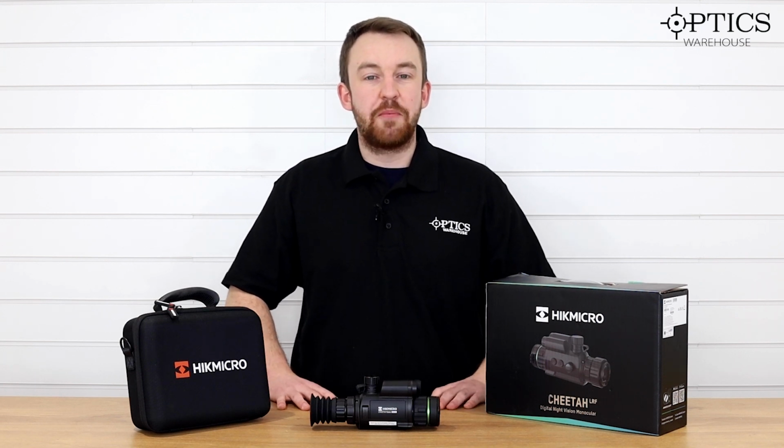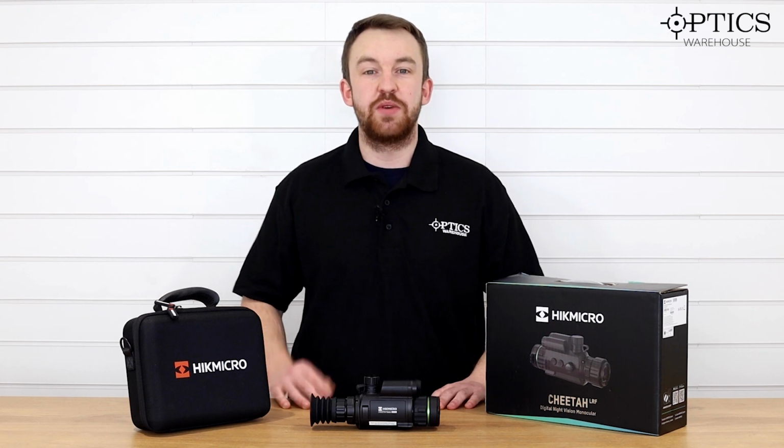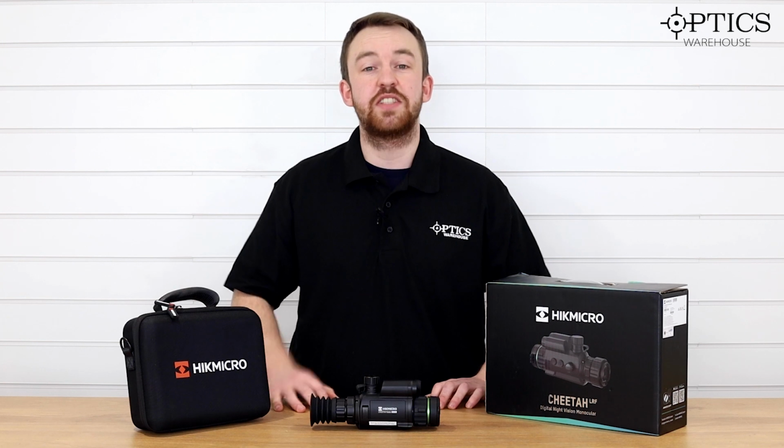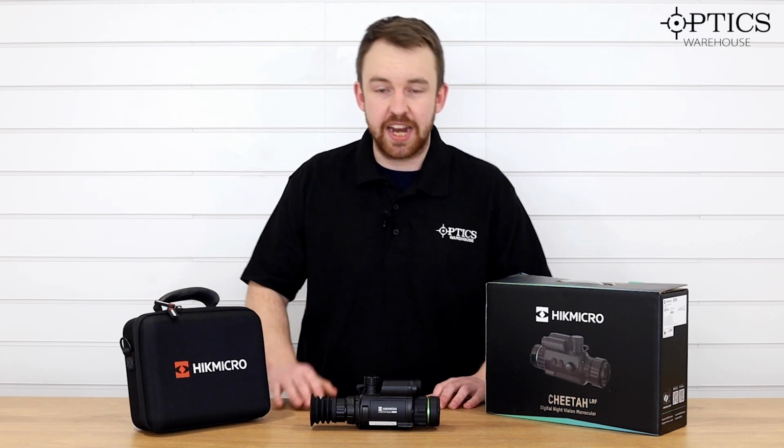Now obviously we've had the Alpex out for a good few months and we've seen the impact that's made on the market, especially with its real low light capabilities. So what's the next natural progression is obviously to invent a unit that has a laser rangefinder on it. So that is exactly what we have here.